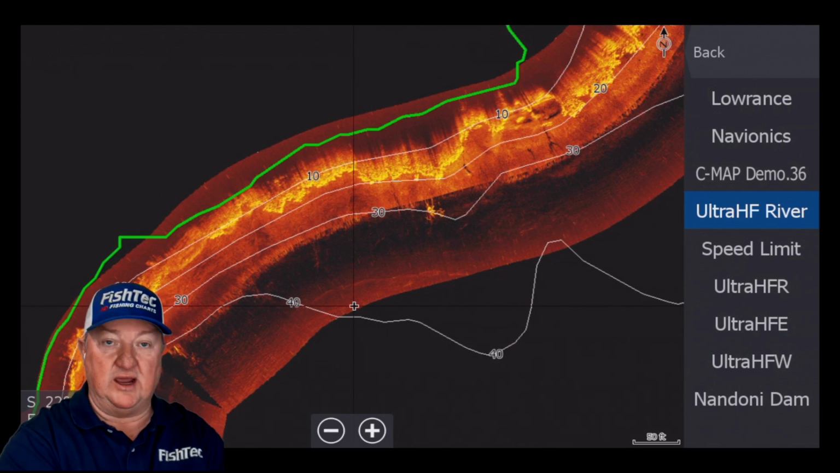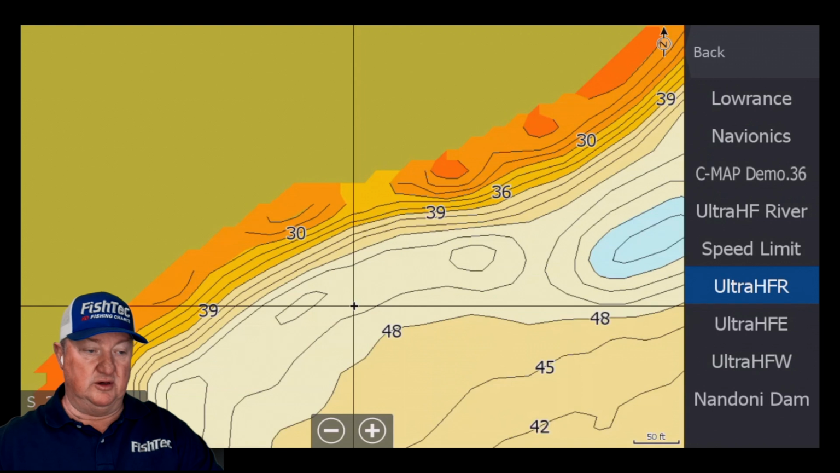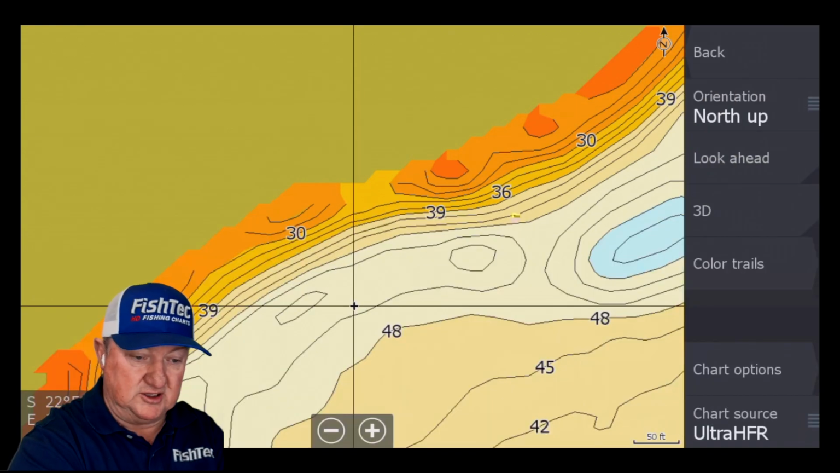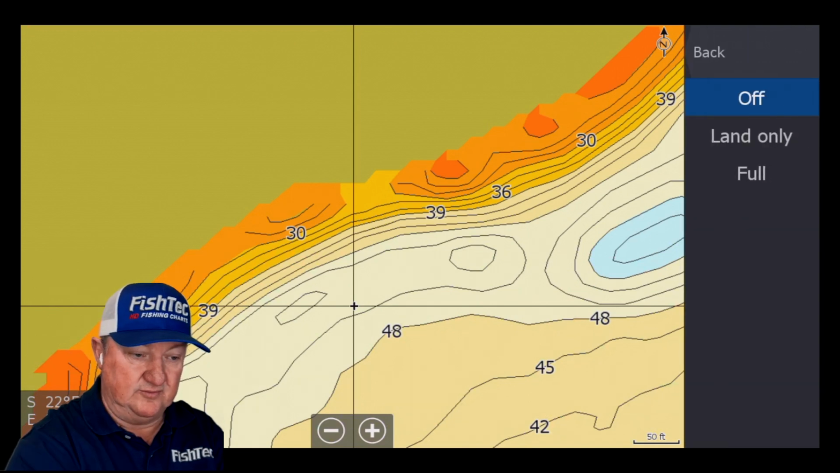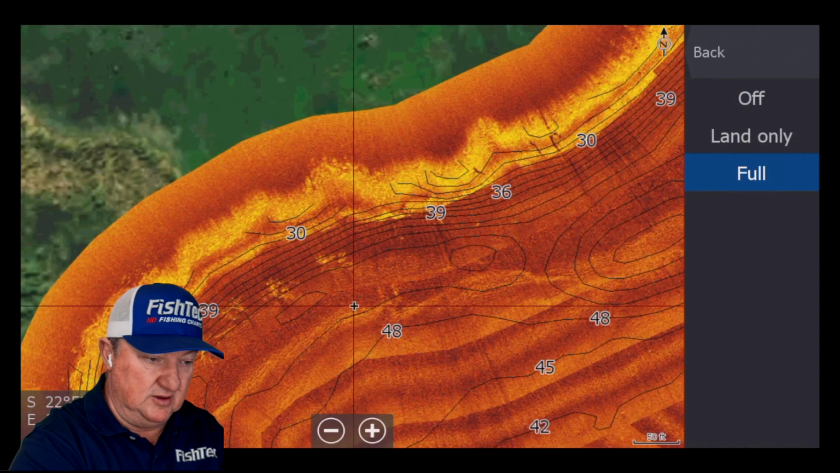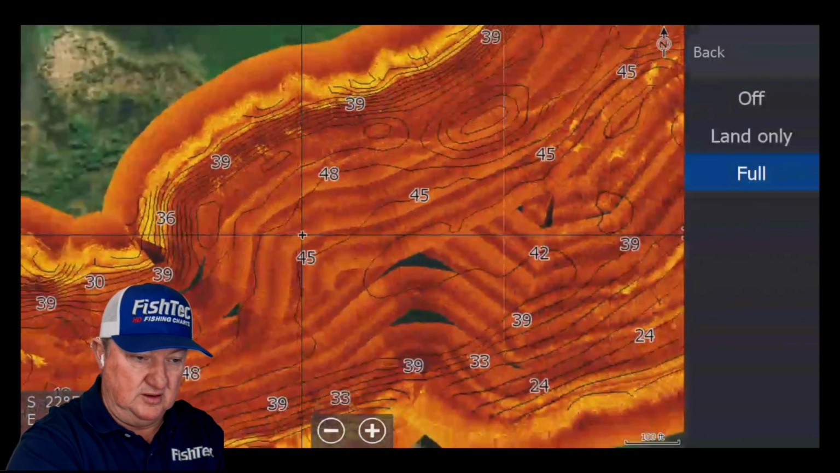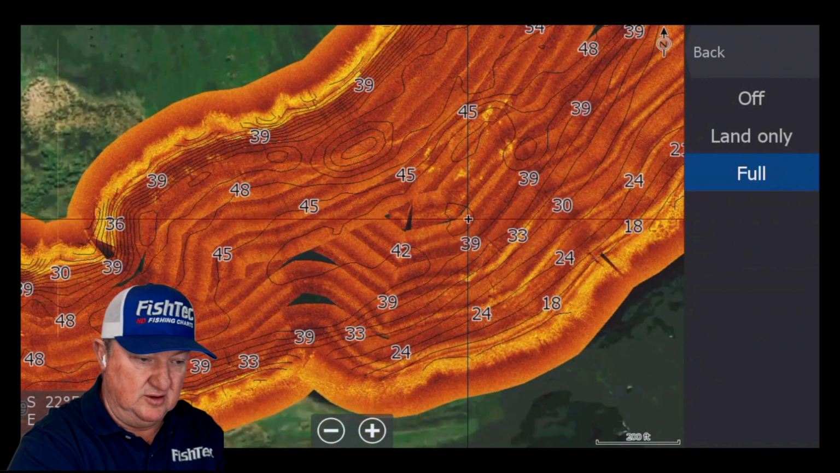UltraHF W, E, and R is the new one. The UltraHF R is completely new. There's no old data in there. Old full, and yeah, for example, there, as you can see, those little hard, clumpy sections there are shown.